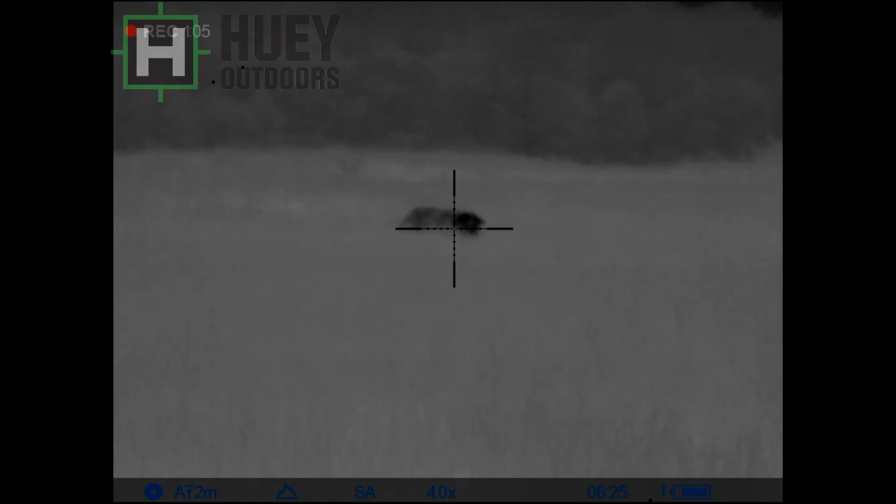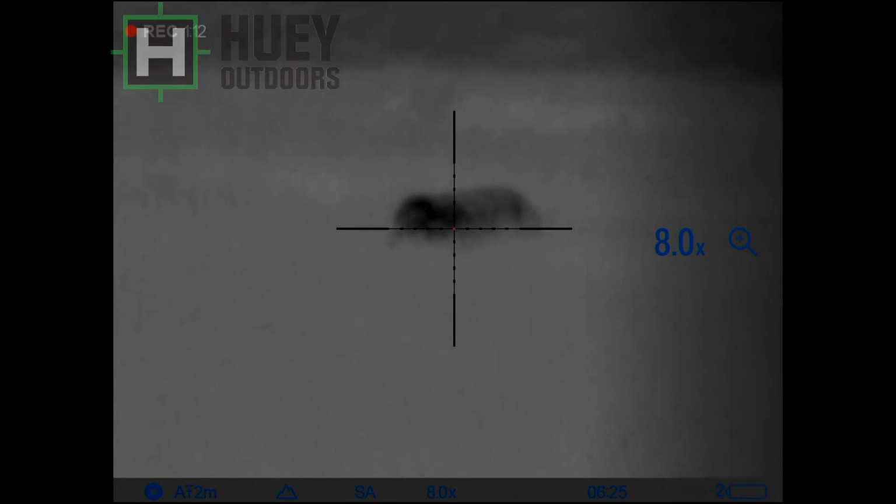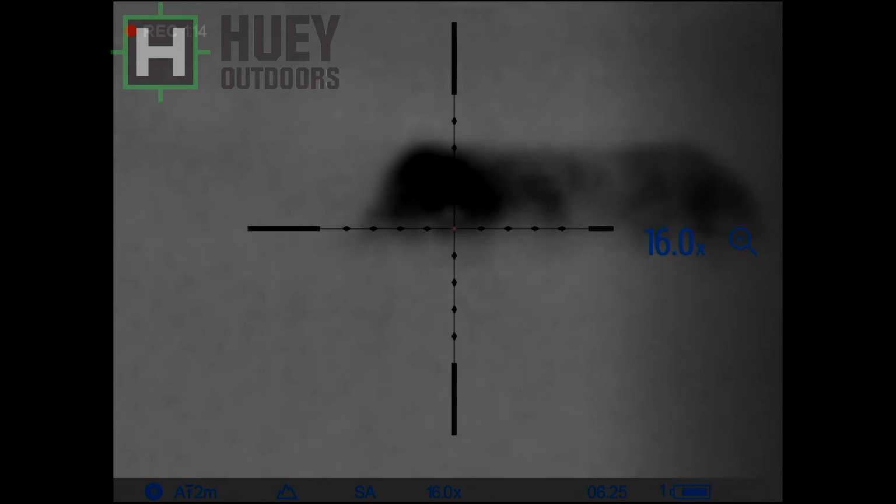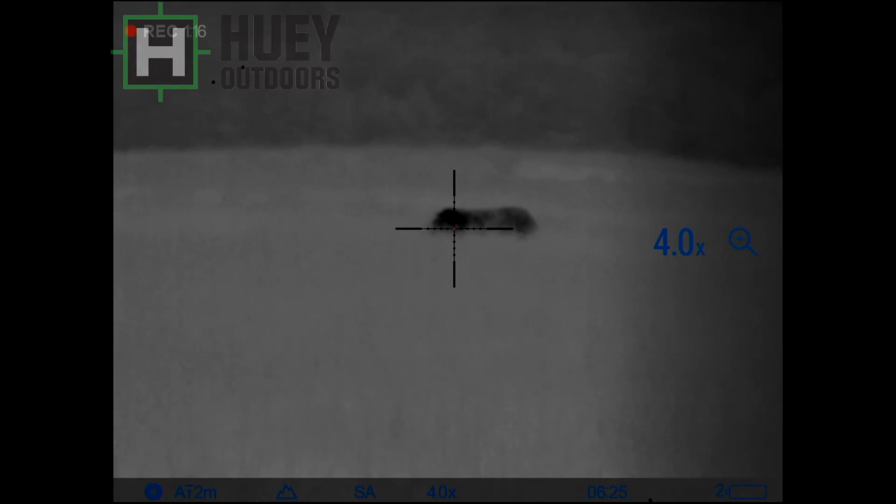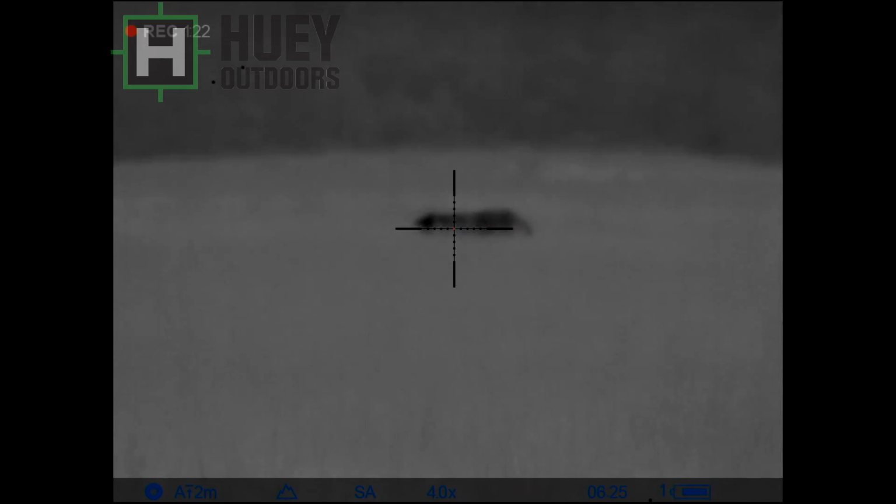Another large boar, again 60 to 70 yards. This boar has been in a pond, so you can see the middle part of him is cooler. There's the digital magnification just so you can see. Again, the grass is at least halfway up on him here.